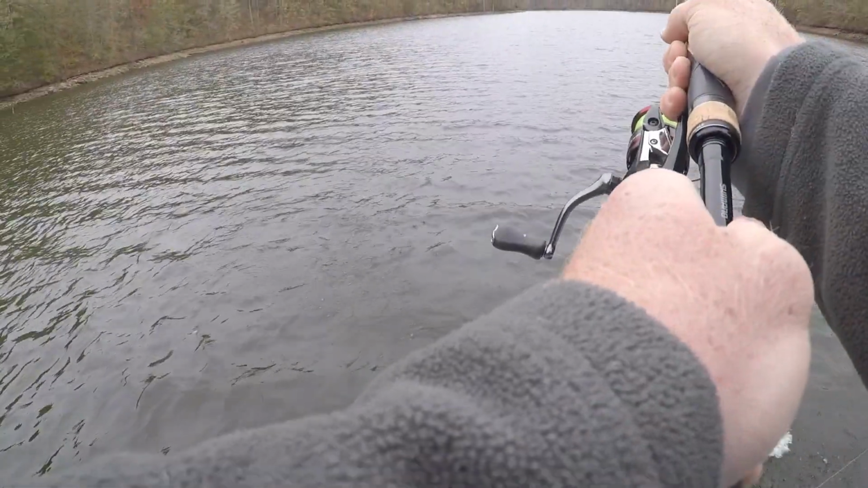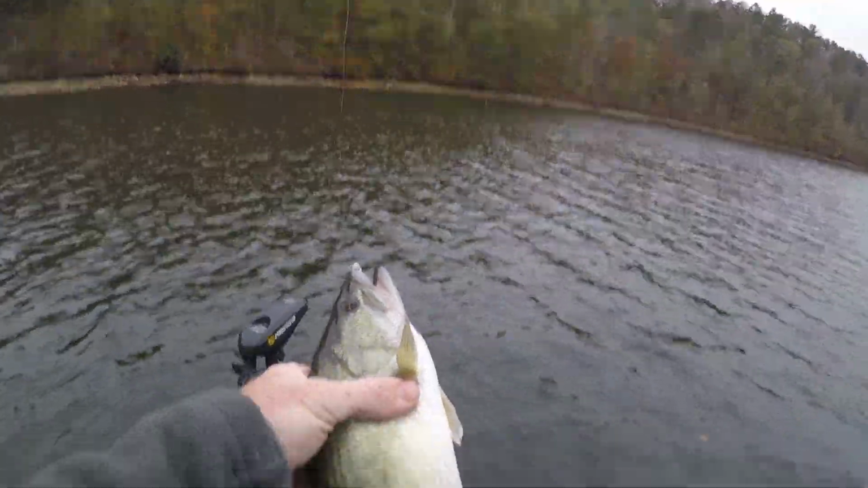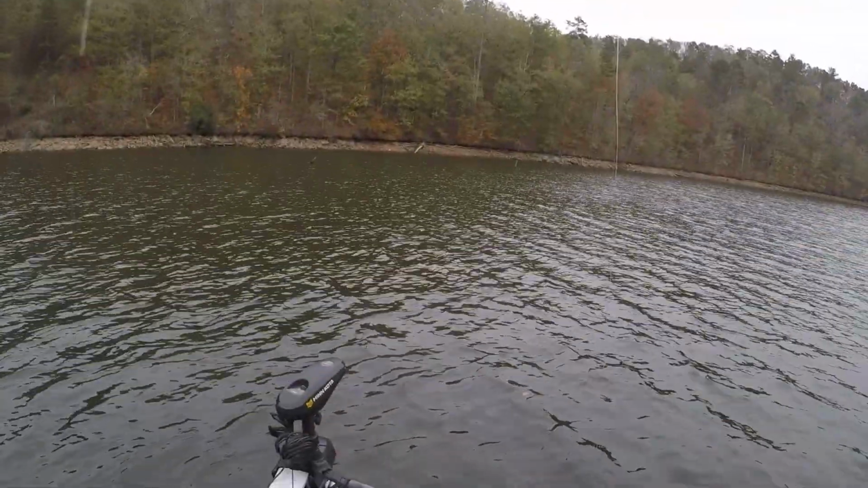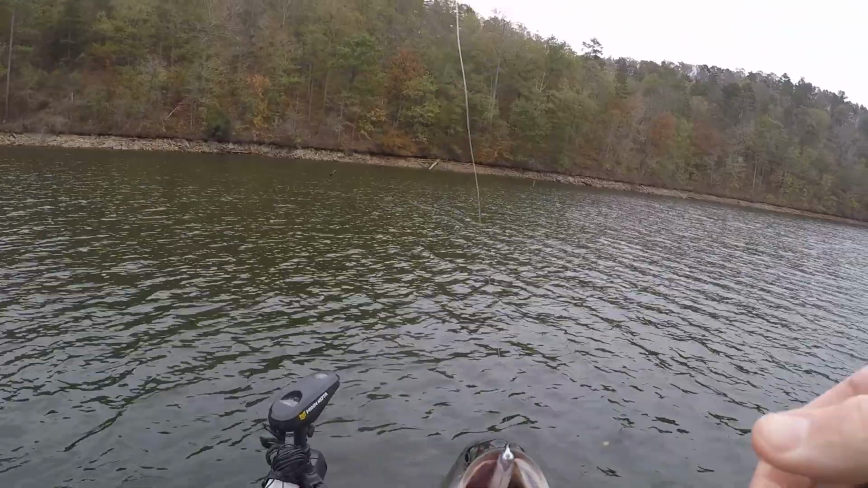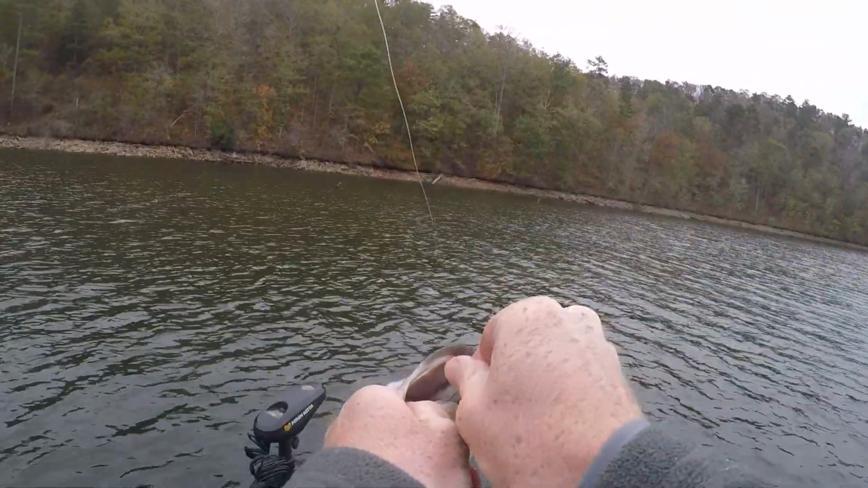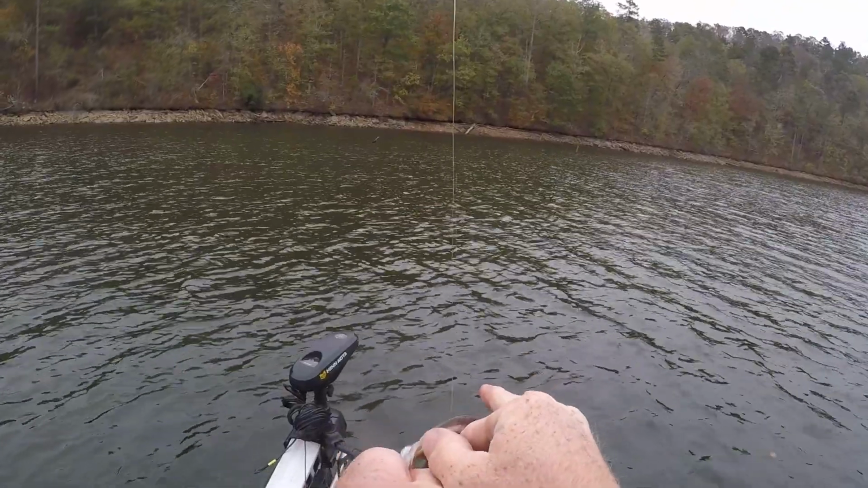So he starts reeling. This one actually hit it pretty close to the boat. Those other ones were pretty far out on the cast. So he flips this one in. Another little largemouth. So he's definitely on some largemouth. Not many spotted bass in this part of the video, but you can see that fish choke that thing. This one might just be a 12-inch, or not even 13 or 14.